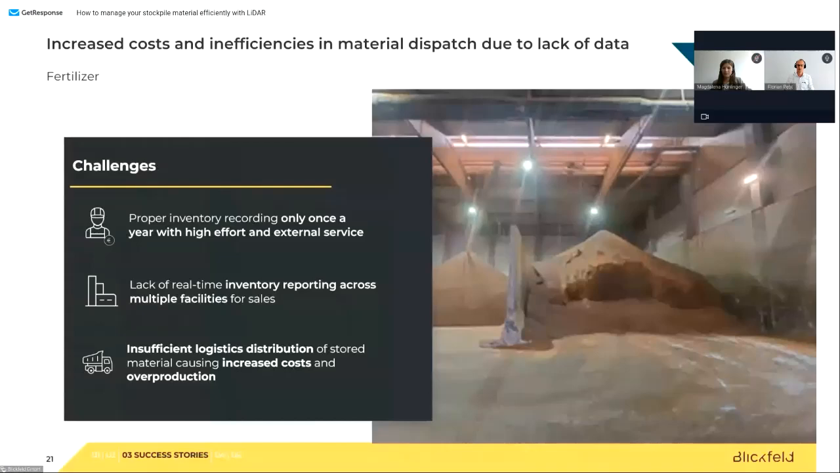How they do it today is they use a service which is expensive and only comes once a year to measure what their inventory is. And this is a big problem because it is then very hard to distribute it correctly and to ensure that the sales process is running smoothly. To be frank, the sales team had a very hard time saying how much is available today and how much will be available in weeks. And this resulted in shifts of delivery times for their customers, and thereby a lot of trouble for them and for their customers.